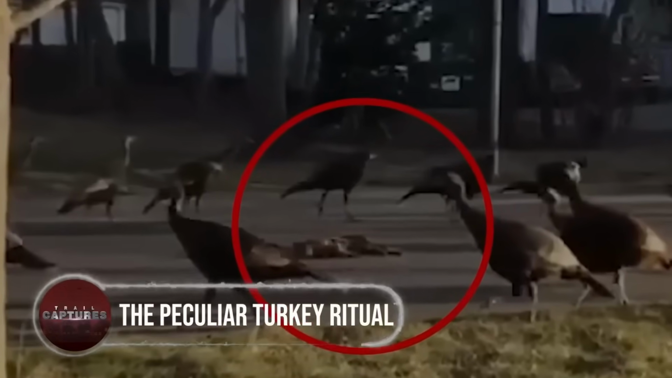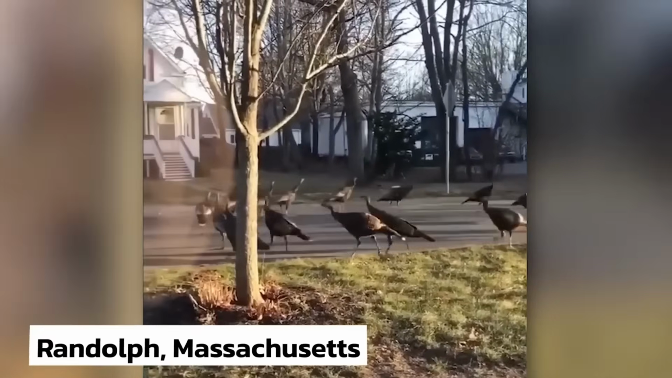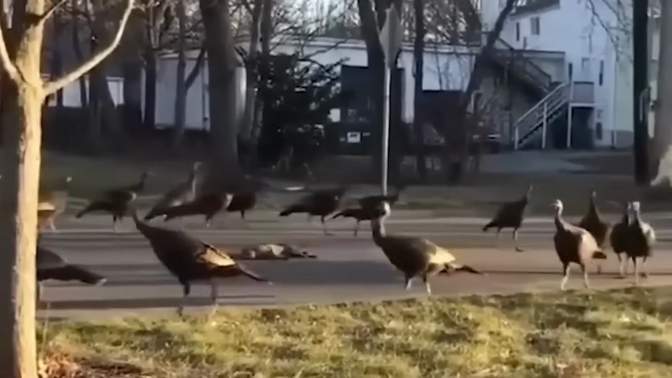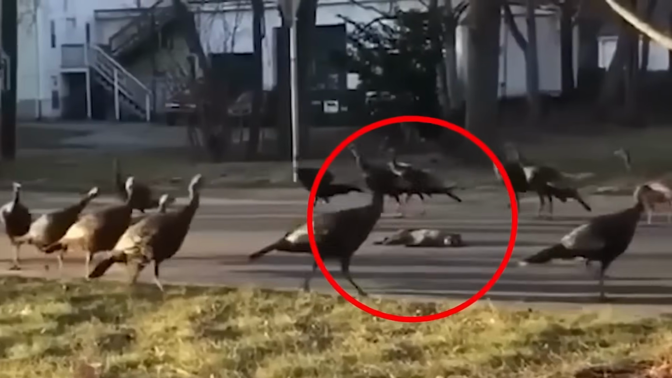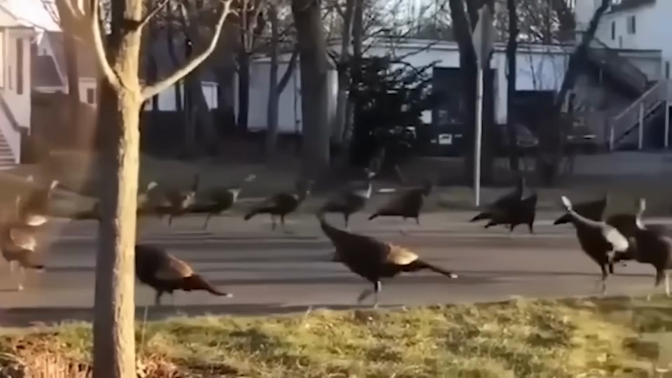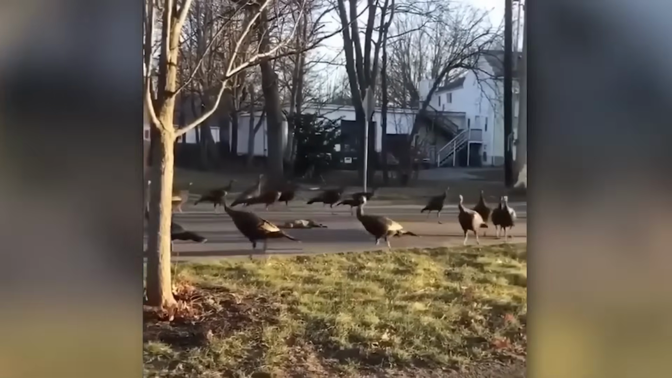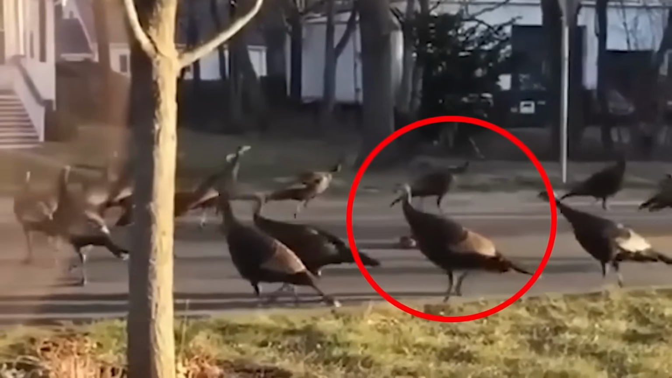The peculiar turkey ritual. In the heart of a suburban neighborhood in Randolph, Massachusetts, a mysterious sight unfolded. A flock of turkeys gathered around a lifeless cat. But this was no ordinary encounter. It took an unsettling turn as more turkeys emerged from the woods, forming a peculiar procession. For hours, they wandered around the deceased feline, leaving observers bewildered.